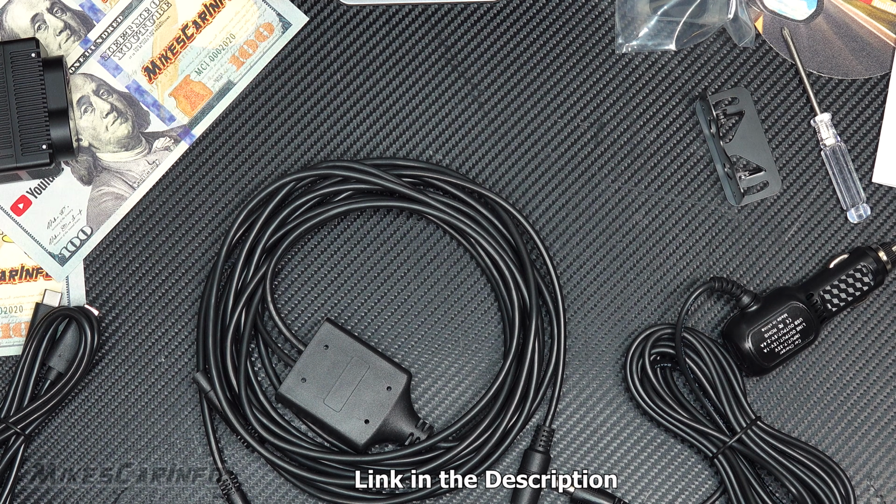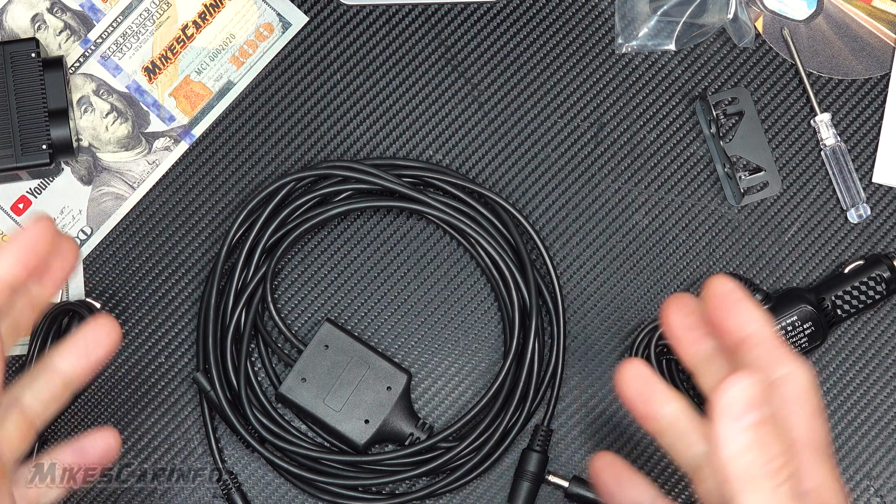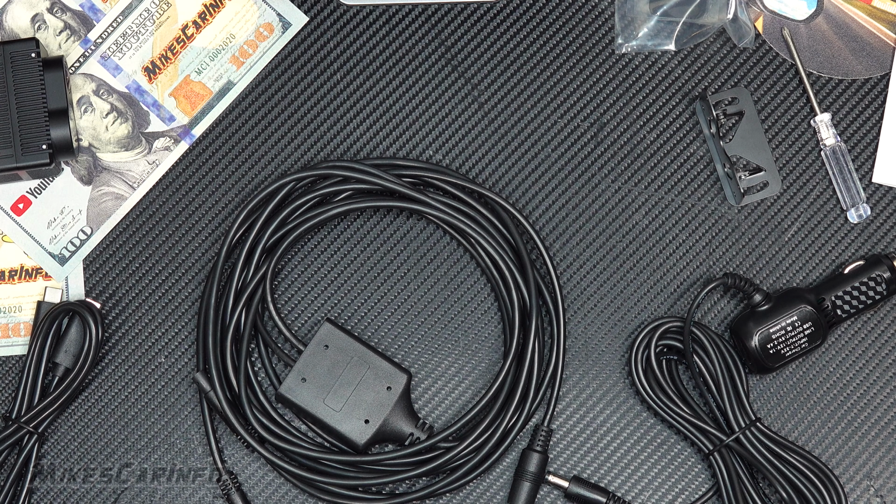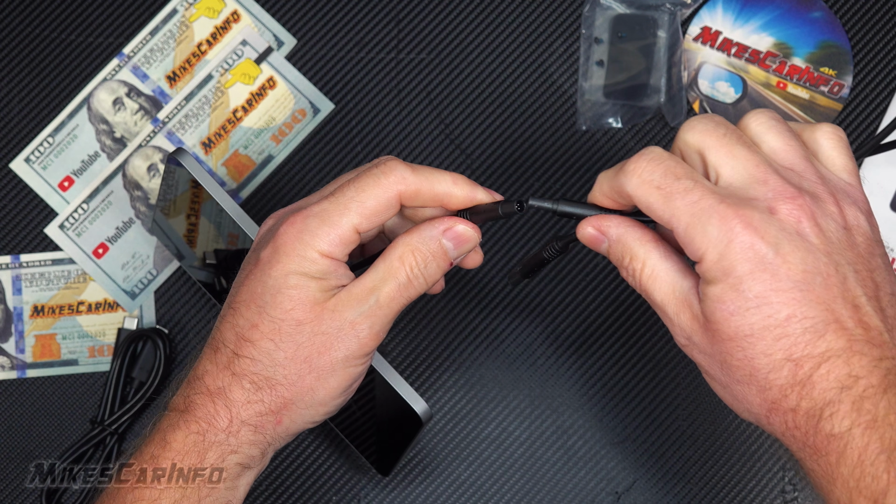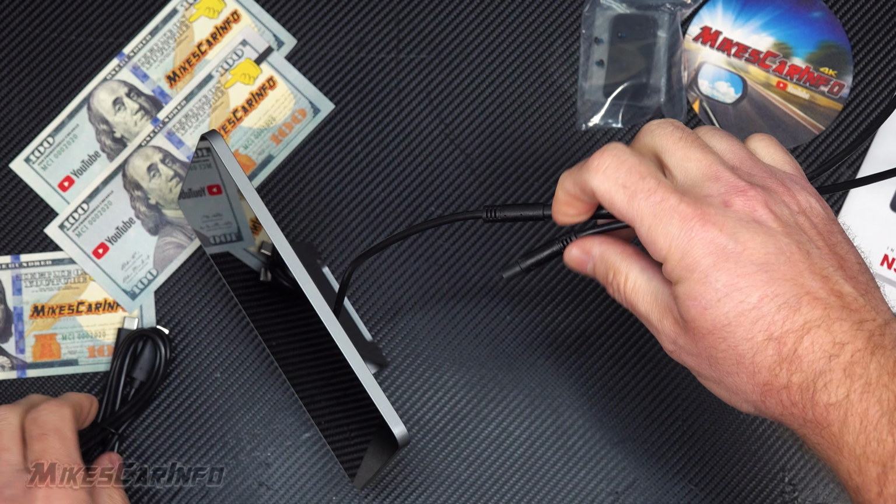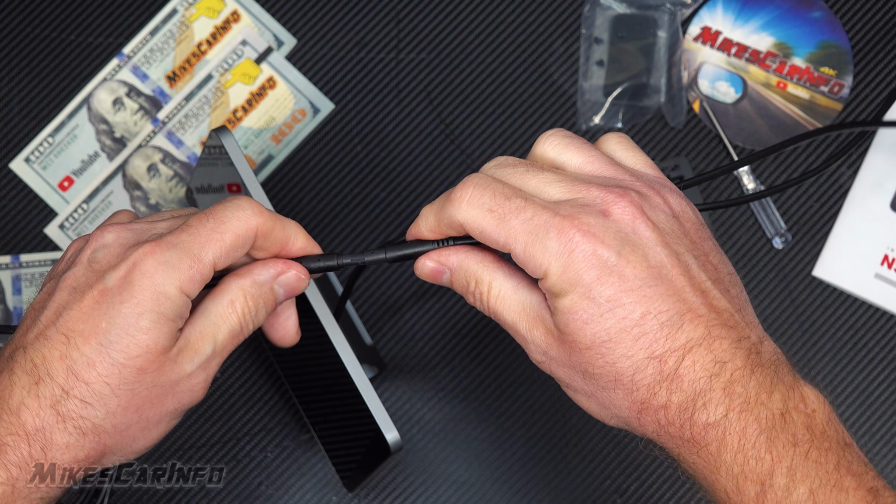So far I'm very impressed with it. Everything feels good. The packaging is nice. The camera feels good. Everything feels solid and well made, basically. These cables are very self-explanatory. They're not very complicated. The male and females go together, and there's basically only one way you can do it.